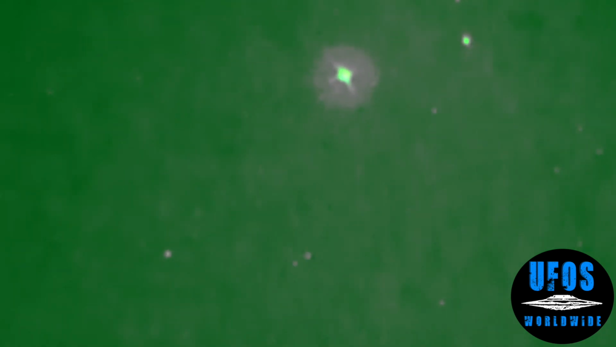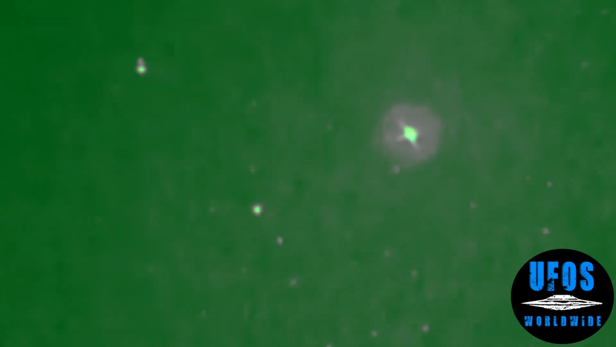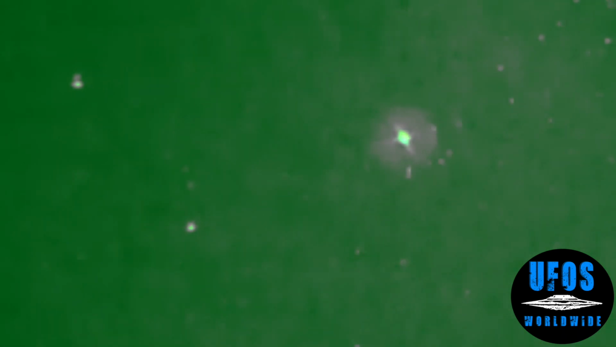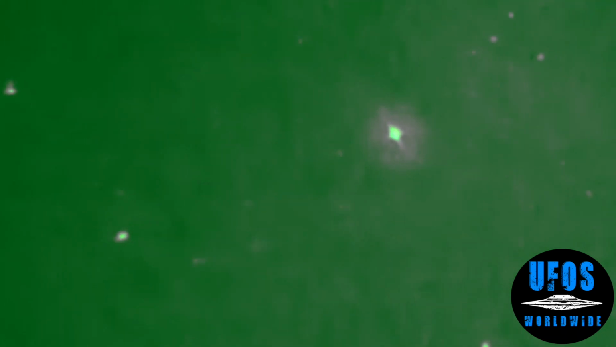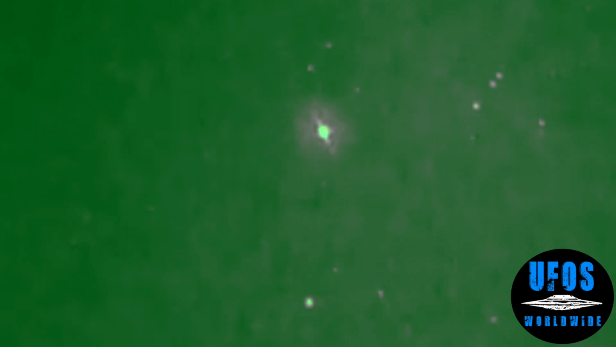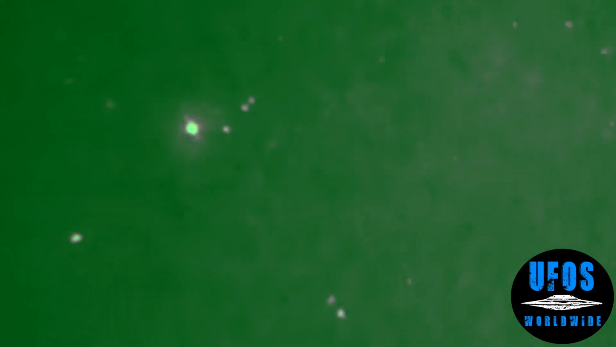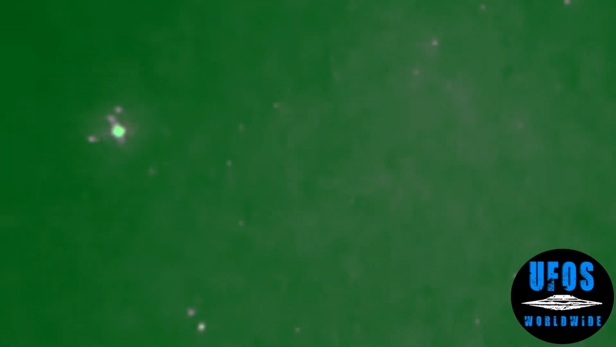What we have here is a big, giant UFO flying in our sky. We're not too sure if this is a craft. Is this some kind of military secret spy satellite? I'm not thinking so. I definitely think these are crafts that Jason's capturing here. I've got this blown up for us so that we can see it a little bit more on our screens here. And this object is quite interesting as it passes over the sky here, ladies and gentlemen.